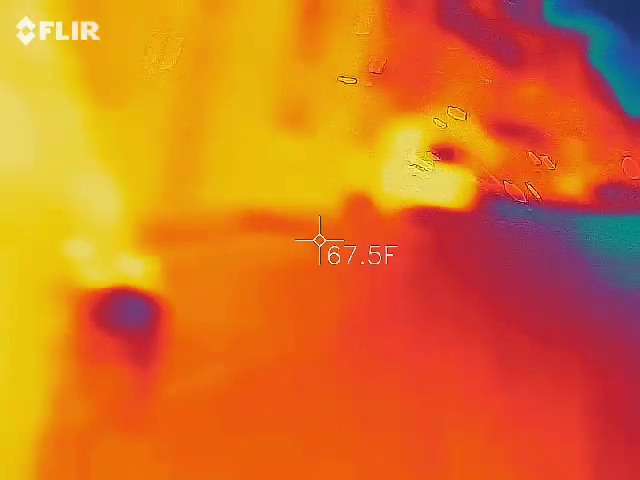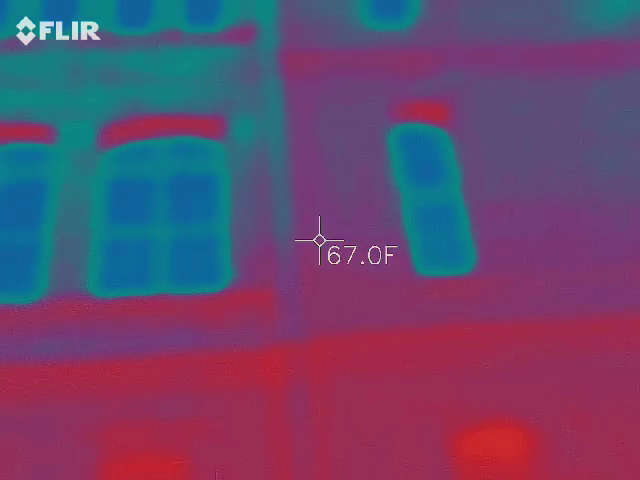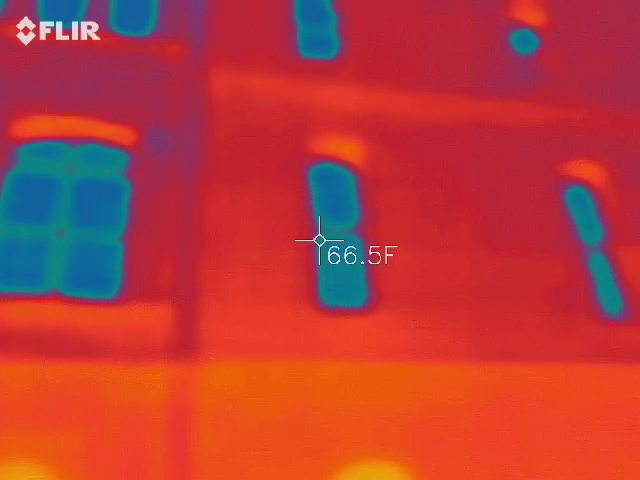Do you find you get more activity at full moon? I get more activity from new moon.